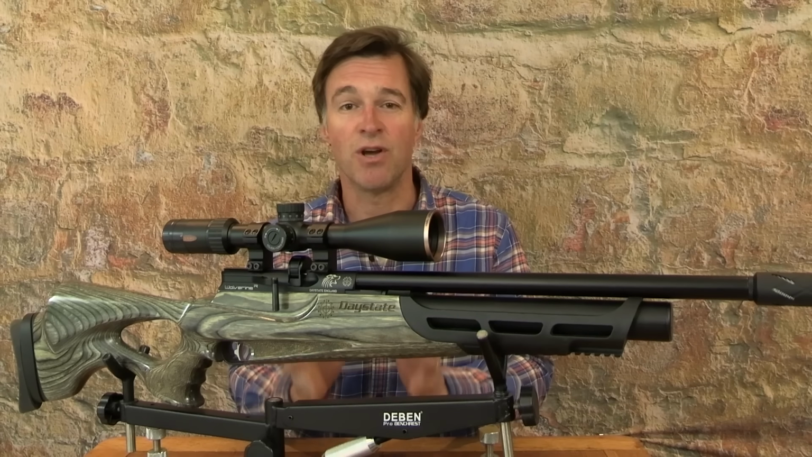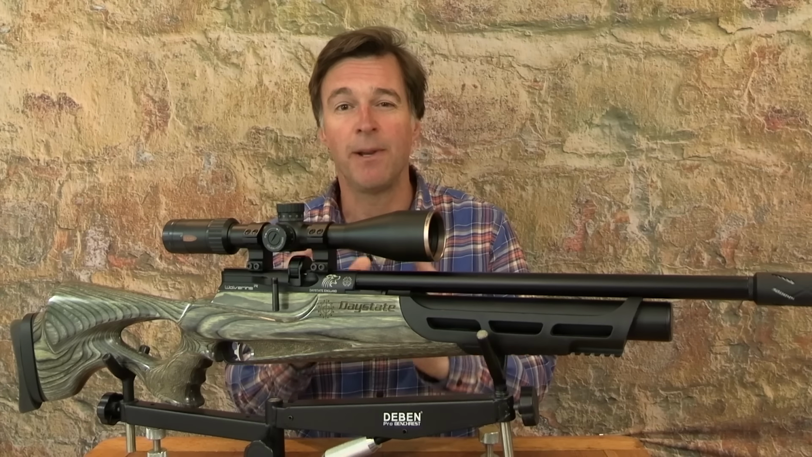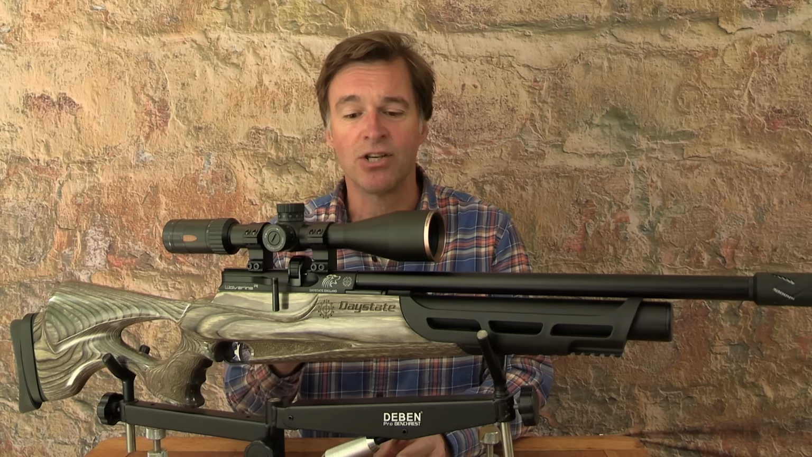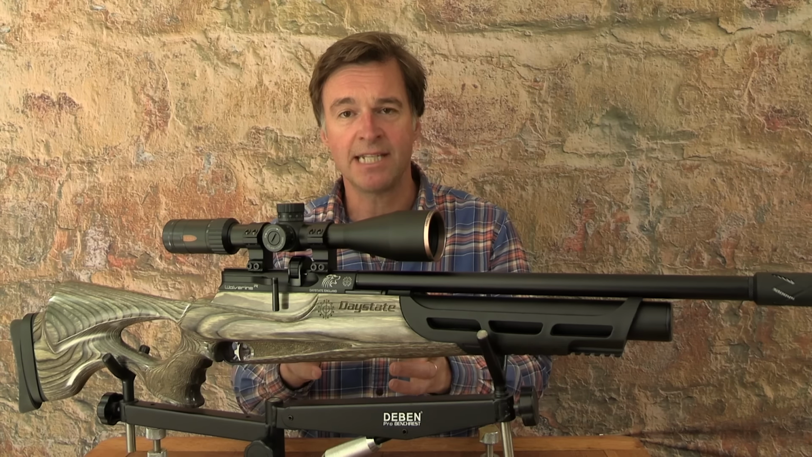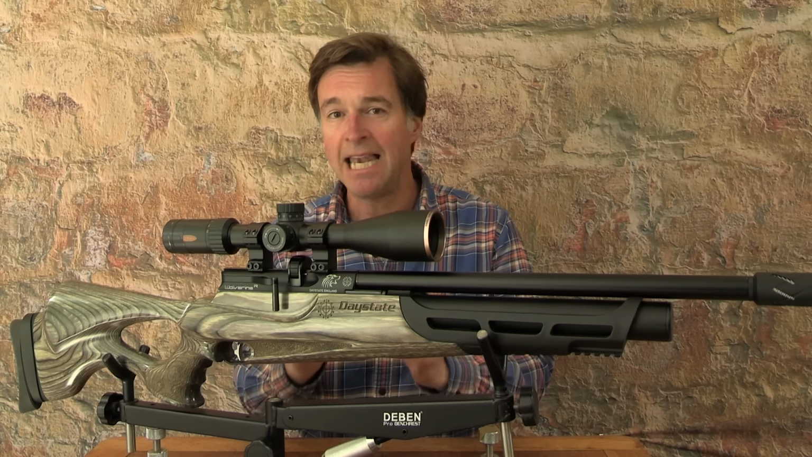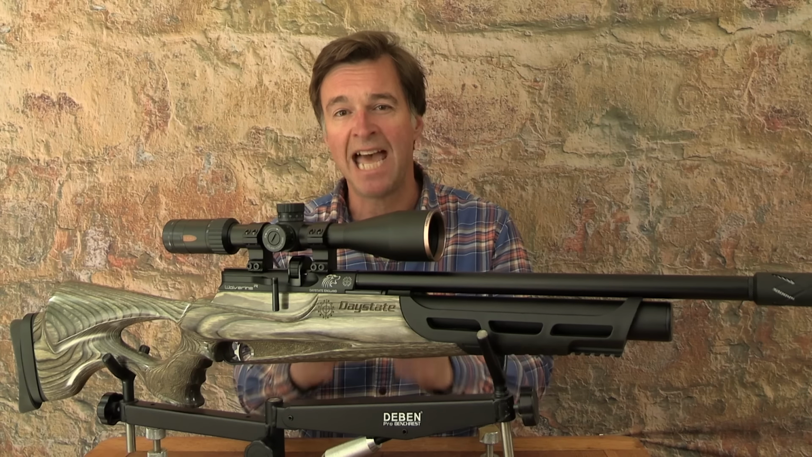The cylinder version of the Wolverine is only available at sub 12 foot-pounds power. However, the bottle version is capable of muzzle energy in excess of 60 foot-pounds. Now, this gun is equipped with a Huma regulator to optimize consistency, and sure enough, this .177 caliber test gun running on Daystate Rangemaster Sovereign pellets straight from the tin was churning out 11.5 foot-pounds with consistency remaining within 4 feet per second over a string of 10 shots.